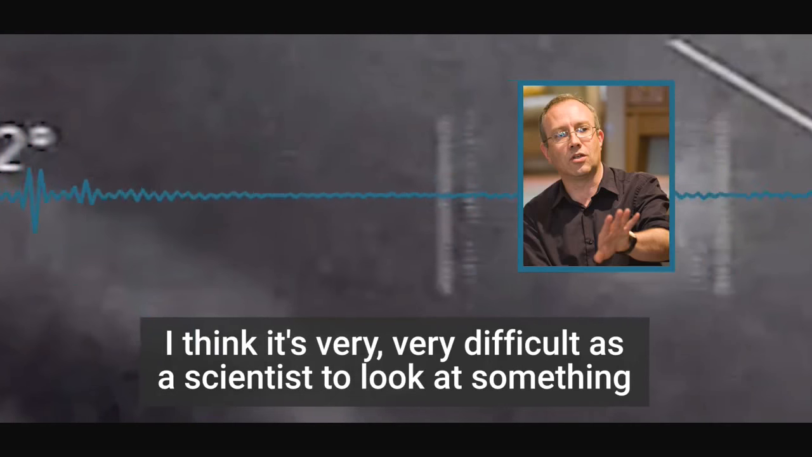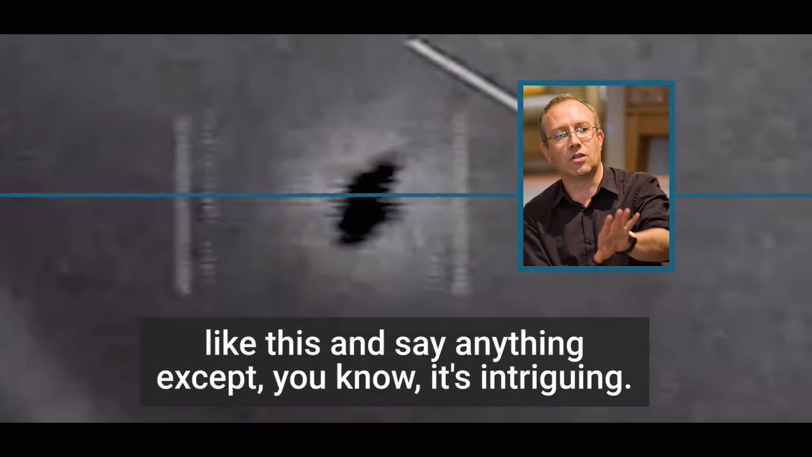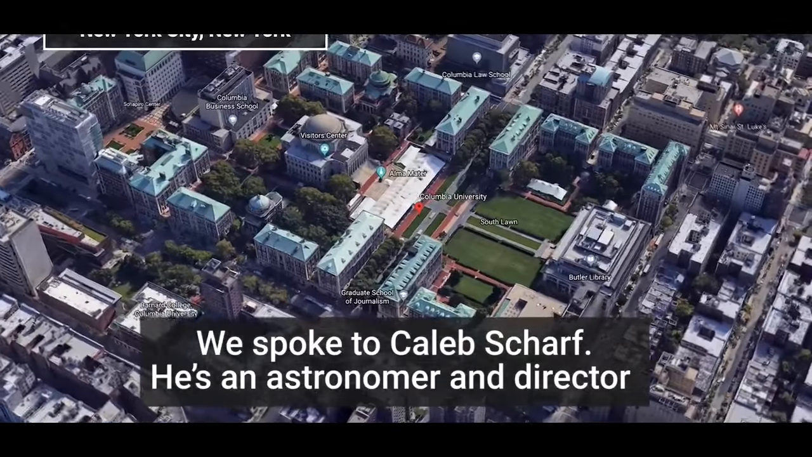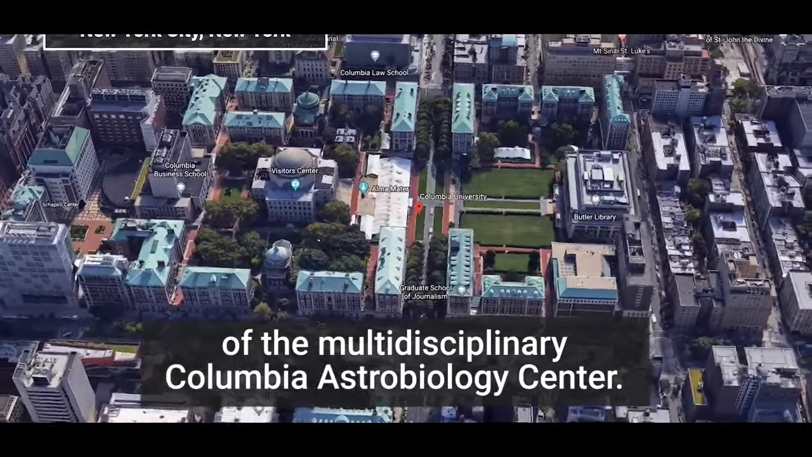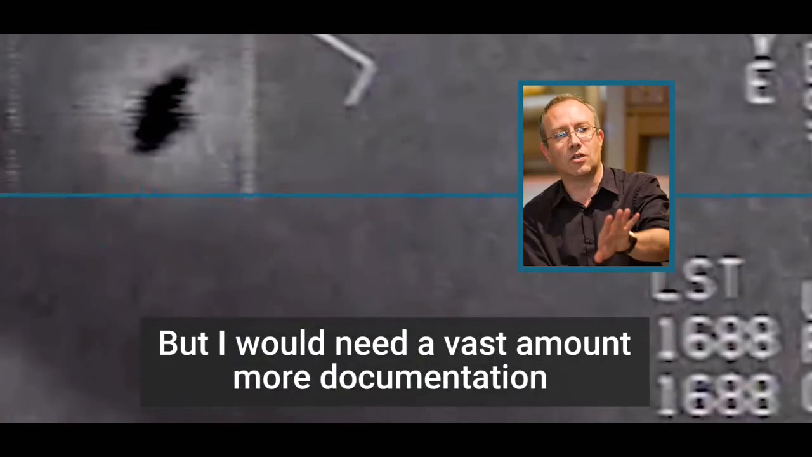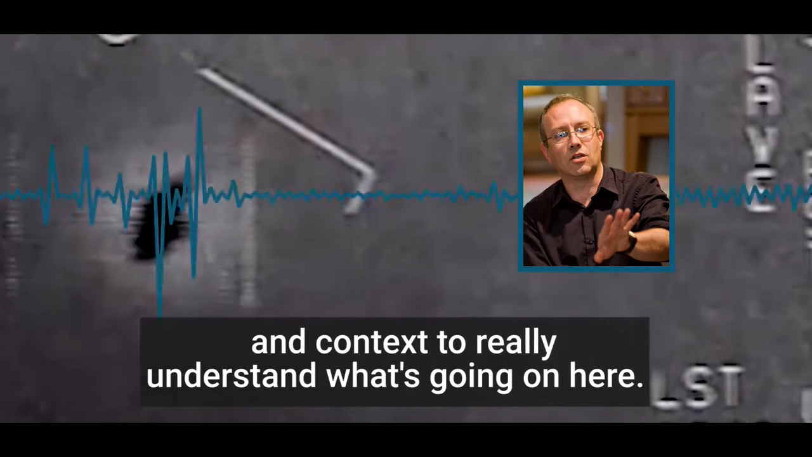So I think it's very, very difficult as a scientist to look at something like this and say anything except, it's intriguing. We spoke to Caleb Scharf. He's an astronomer and director of the multidisciplinary Columbia Astrobiology Center. But I would need a vast amount more documentation and context to really understand what's going on here.